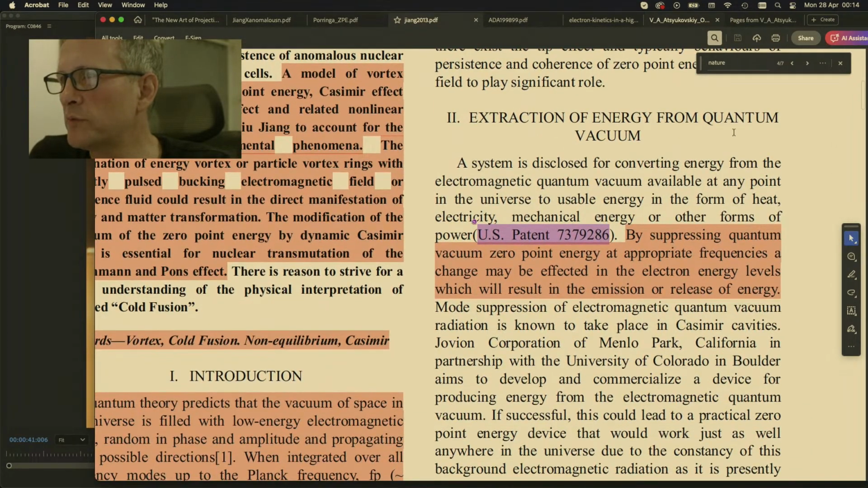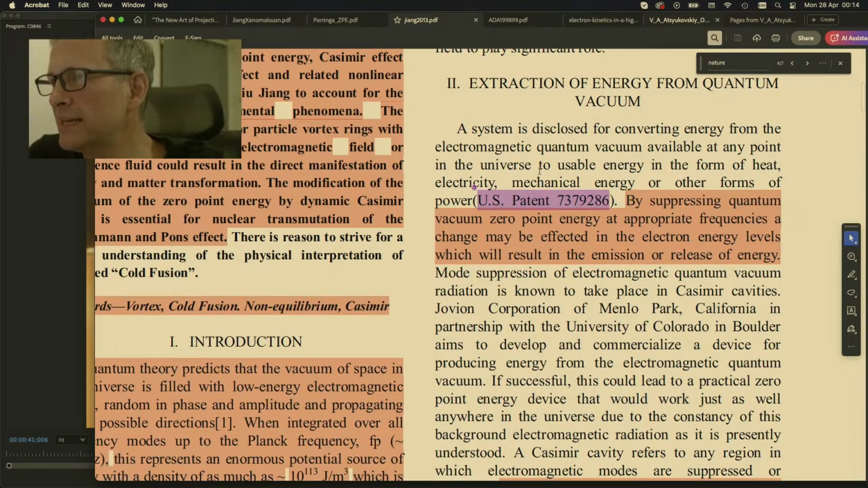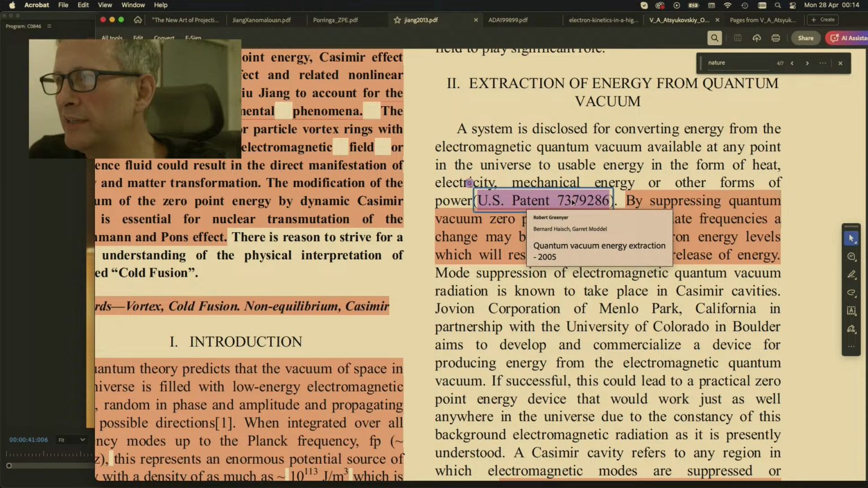Extraction of energy from the quantum vacuum. A system is disclosed for converting energy from the electromagnetic quantum vacuum available at any point in the universe to usable energy in the form of heat, electricity, mechanical energy, and other forms of power. And this patent here is Bernard Heisch and Garrett Modell, okay, from 2005.